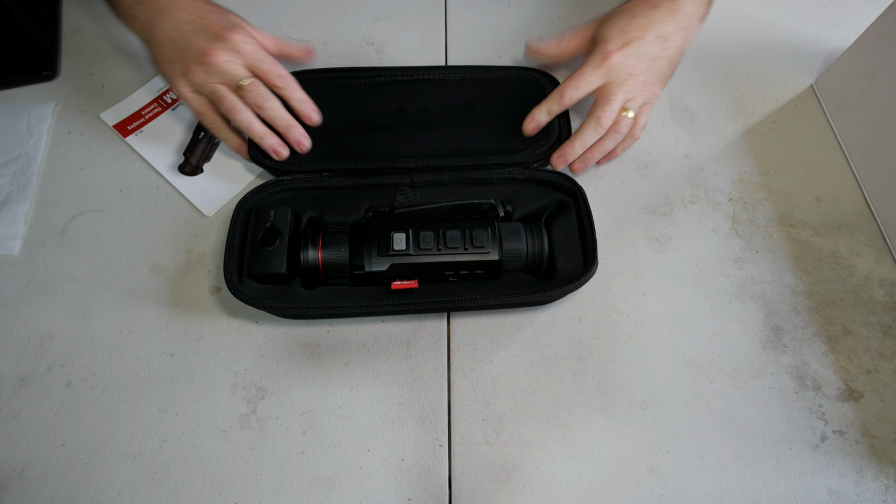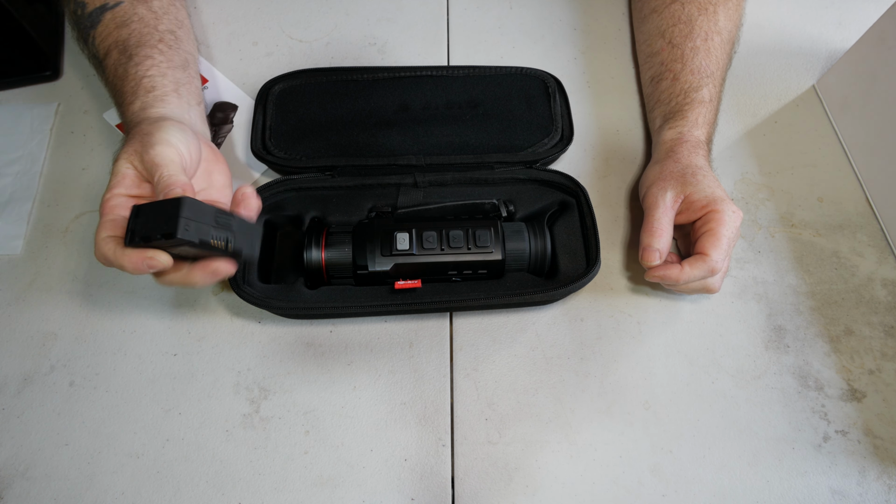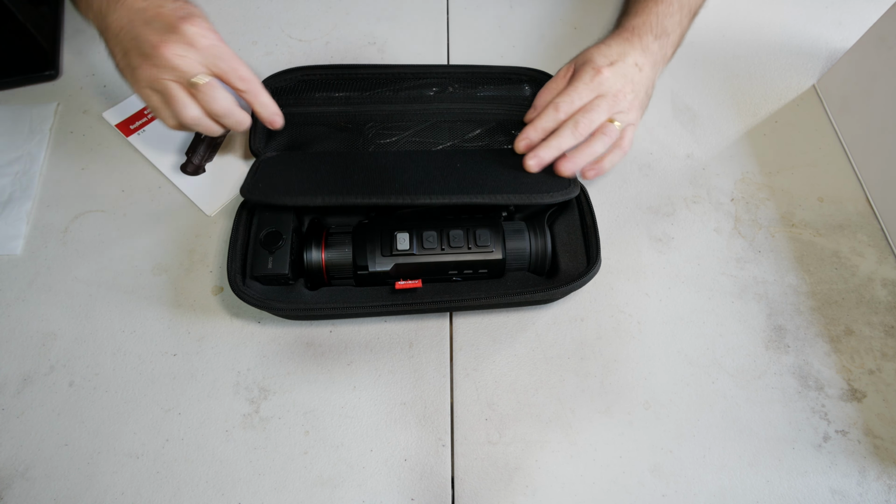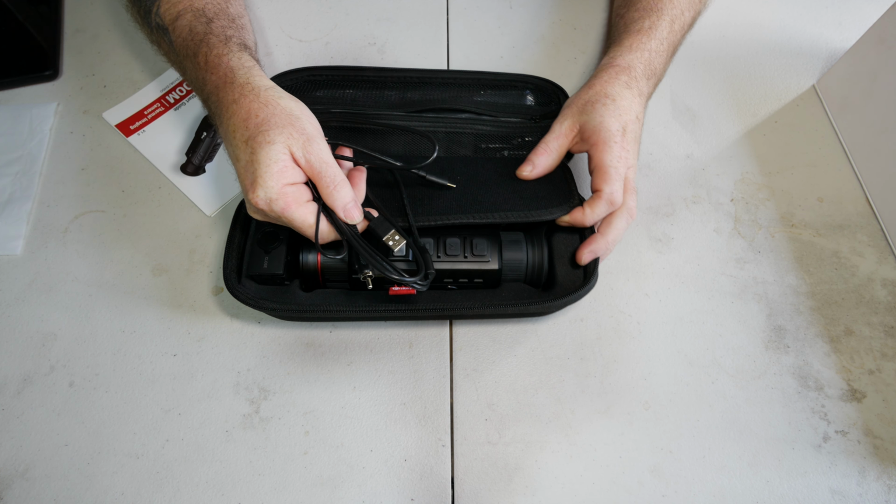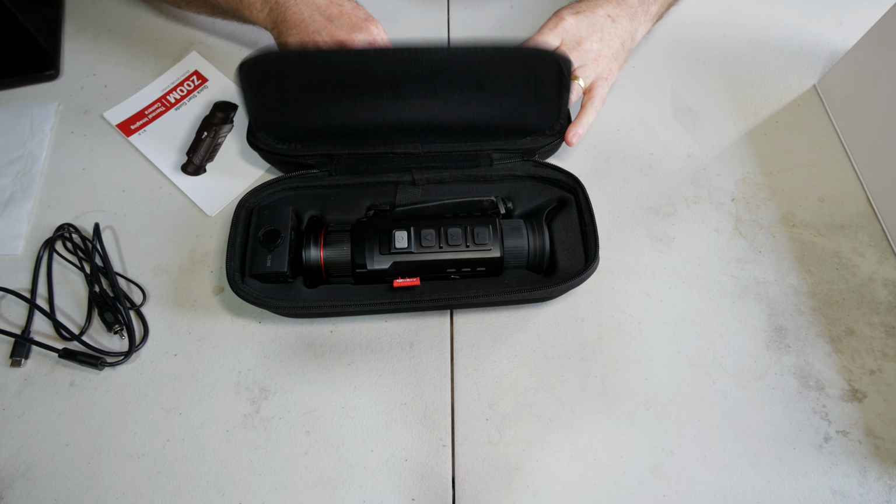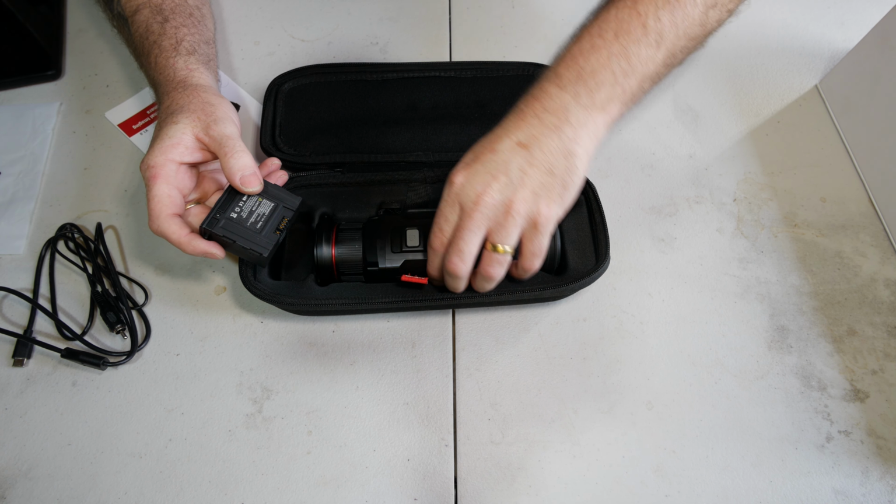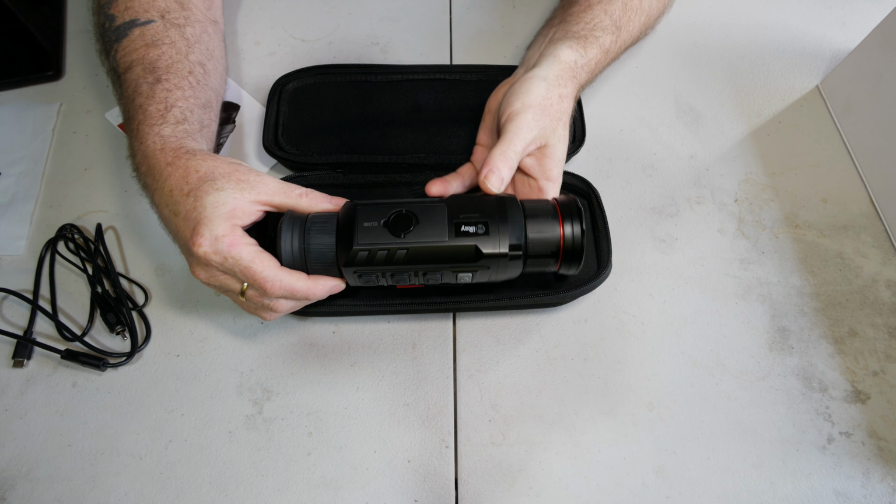In here, it has a battery in it and another battery there, so you can swap them out. They just drop in the charging dock and charge off USB-C. You have a USB-C lead, and it's got HDMI integration into that lead as well. There's a strap and some hand straps and cleaning cloths and things like that. Anyway, all interesting stuff. As I said, the battery's there. Let's have a look at the unit.